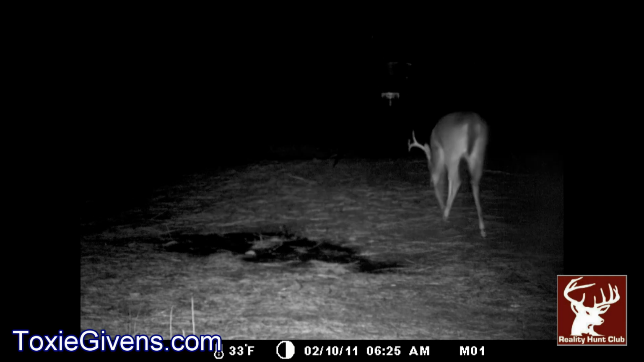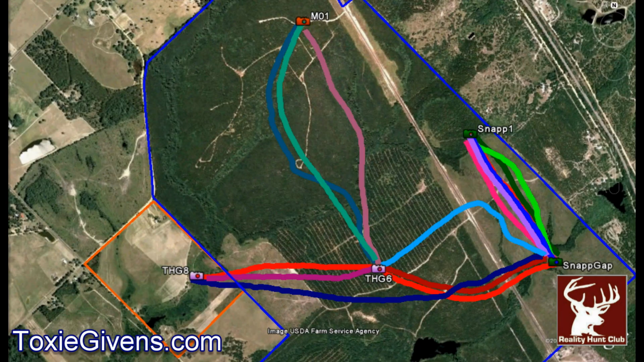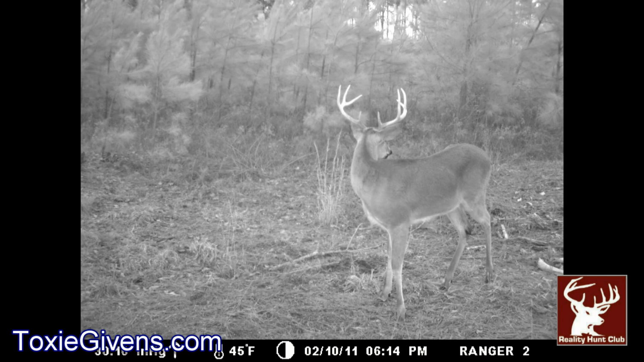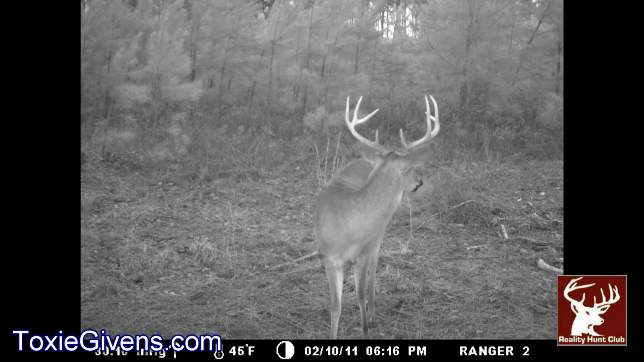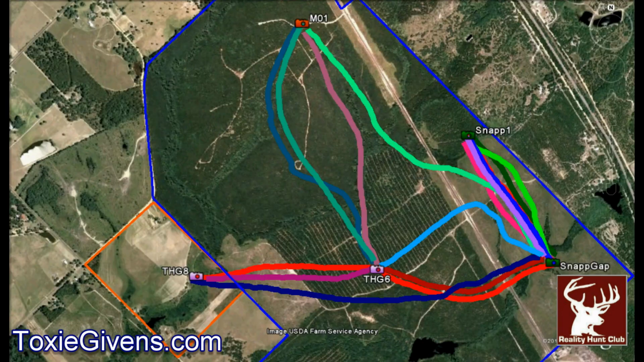So the corn piles across the highway, him and those other deer have eaten all the corn. So that now he's going to get back on the timer feeder and get to where they're at. But it looks like he did go back across just to check on it one more time back at the gap. And that one's February 10th at 6:14 in the evening. Now he's at this feeder at 6:14 through 6:16.